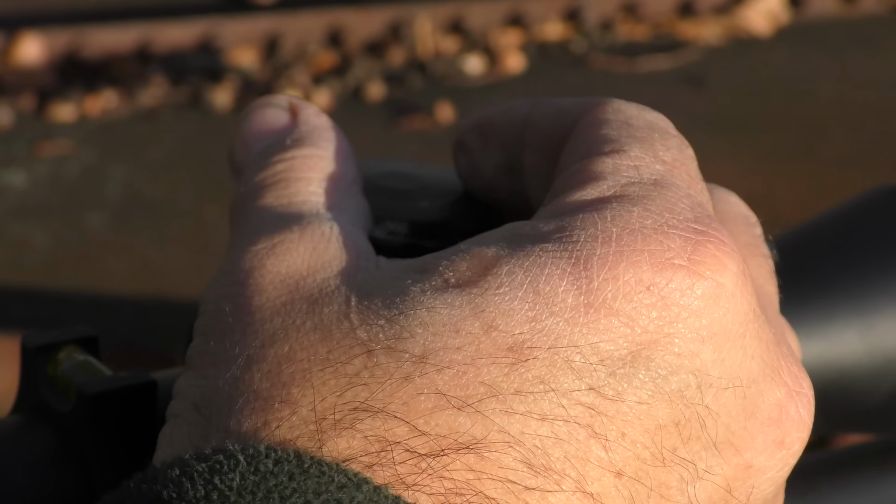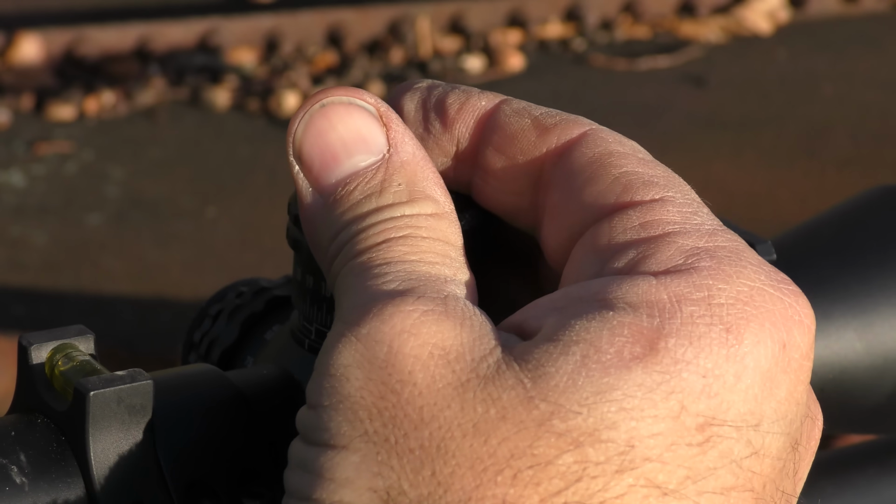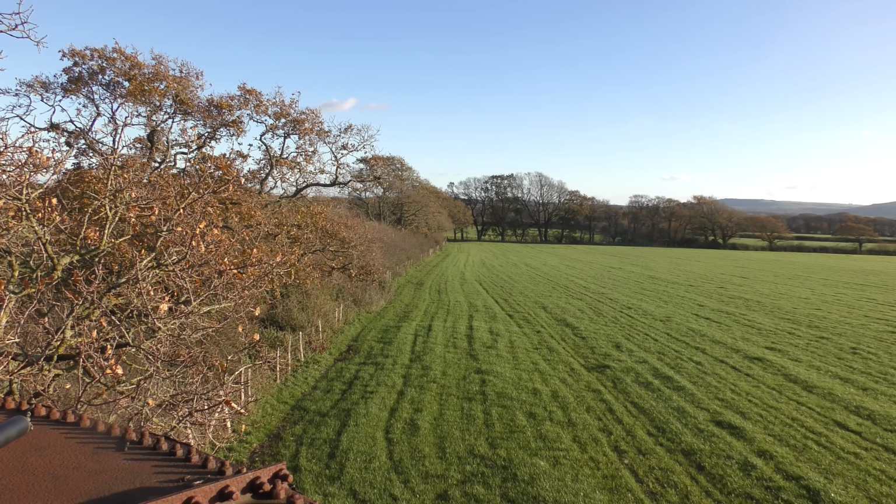Right, so I've just got a rabbit come out. He's at 168 metres. So just put that into the app. That's telling me 19.5 MOA. Oh no, I'm not going to worry too much about wind, because the shot's going to be sheltered by the hedgerow that we're shooting alongside, and also, if anything, the wind's coming from just behind me. Right.